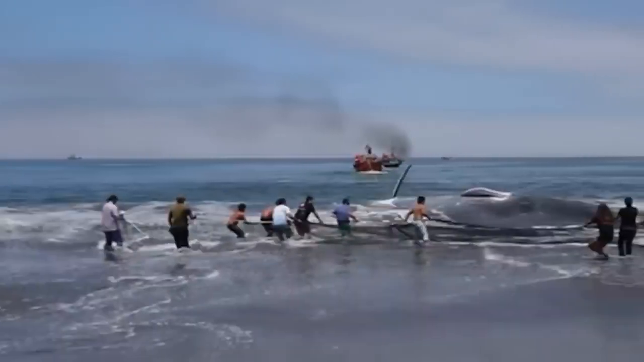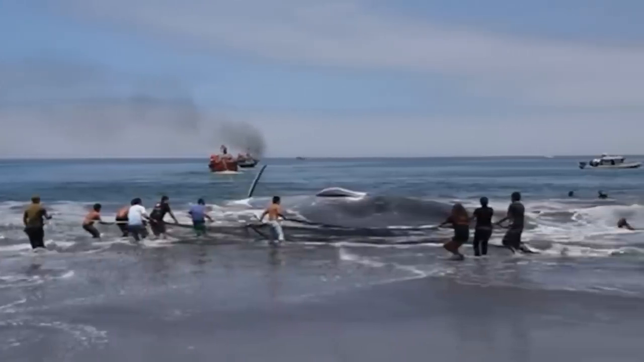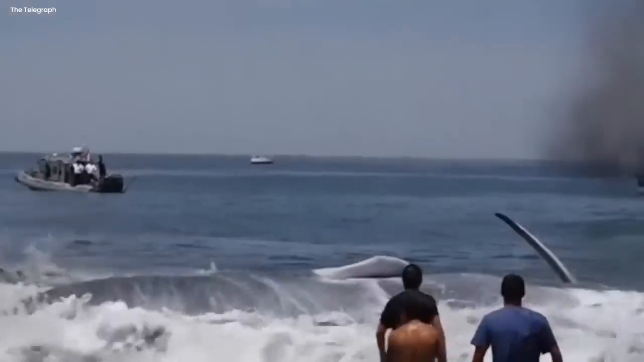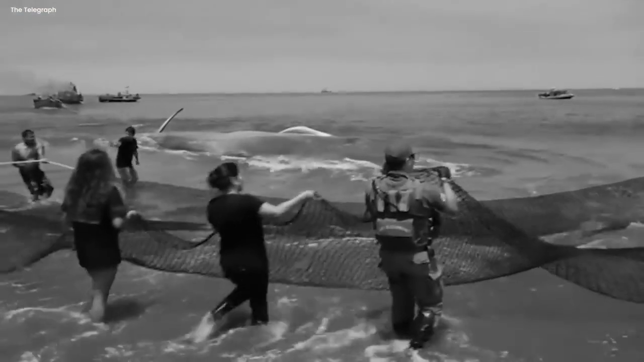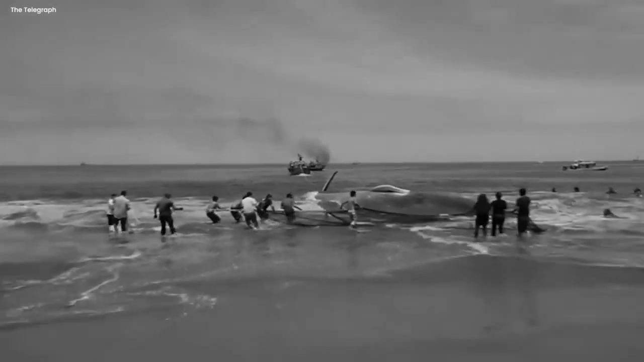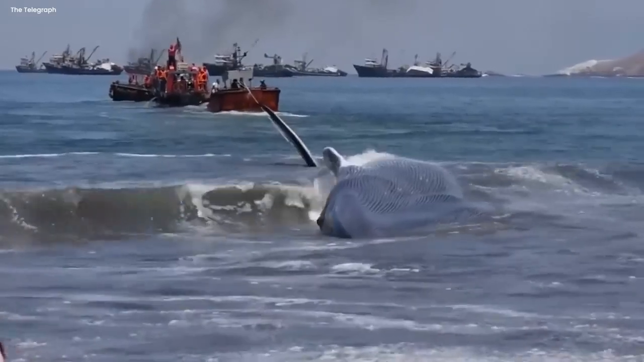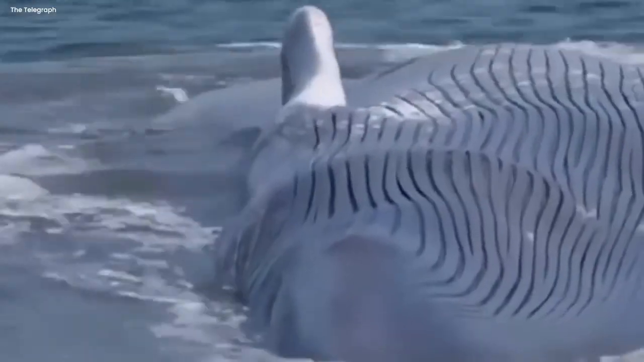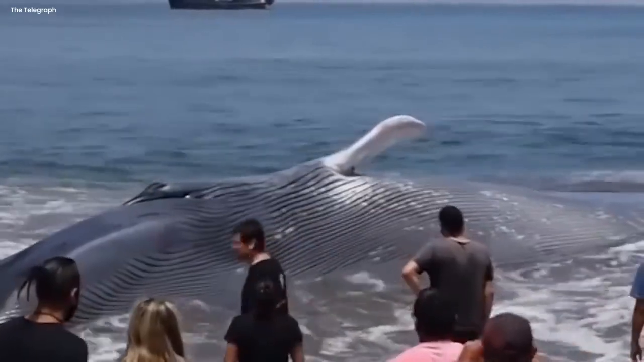As the net envelops the giant blue whale and the rope is carefully maneuvered, you can't help but feel a sense of relief and triumph. It's a reminder of the good that can happen when people come together for a common cause, especially when it involves saving one of the ocean's most magnificent inhabitants. The video is like a virtual high five to the everyday heroes who banded together to lend a helping hand to a creature in need, turning a potentially heartbreaking situation into a tale of rescue and unity.